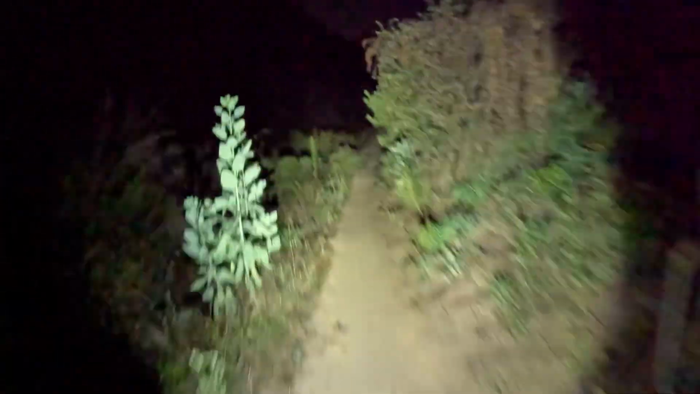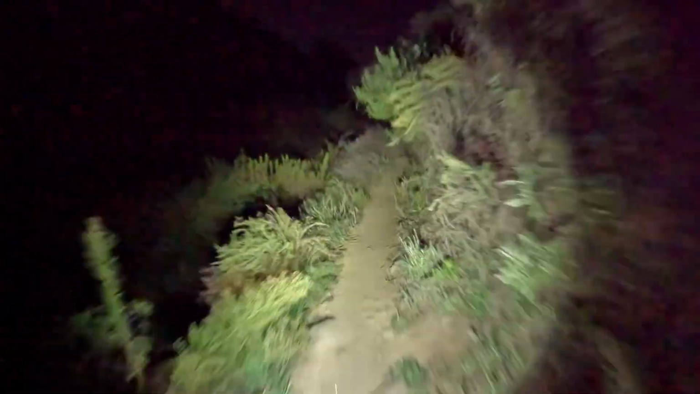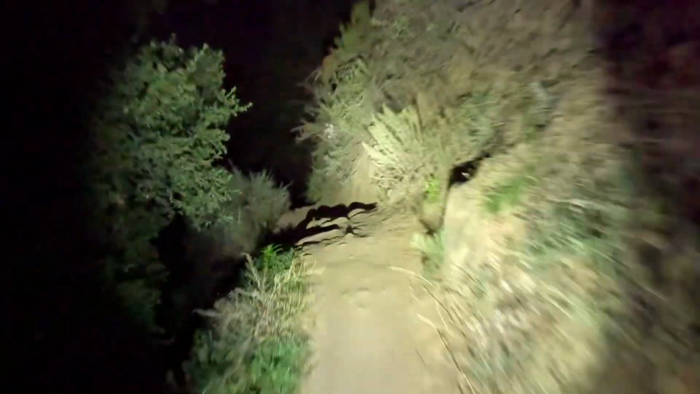One thing about the NiteRider is you don't really see how exposed you are because you're only lighting up where you're riding on the trail, so you don't get to scare yourself by looking over the edge, which can be nice to know that, to not know that, I should say.